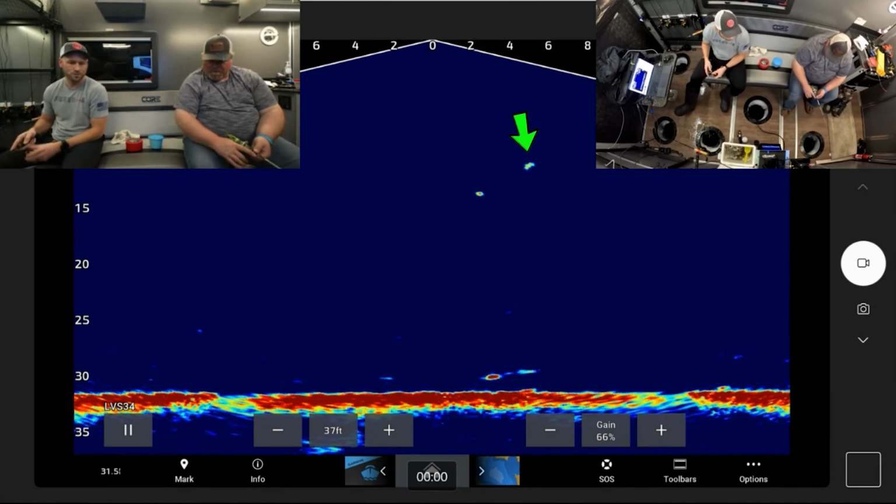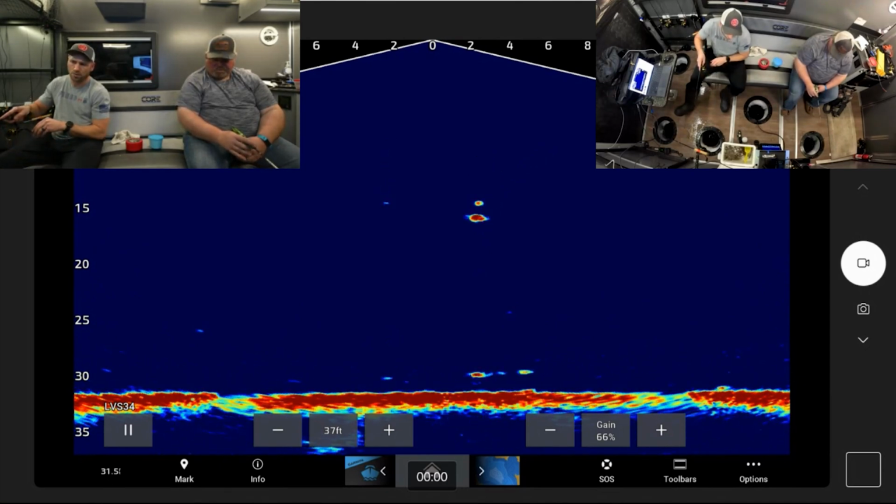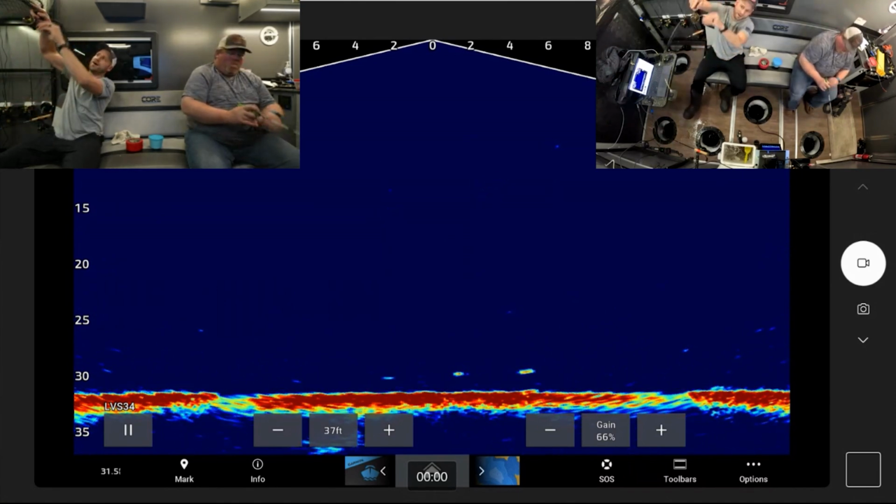Something's chasing you down. Oh, yeah, look at that. I'll let it. I'm pulling him back up. He's chasing. I don't know what it is, but he's chasing. Here we go. Jigging. There's your bite. He's got it. He doesn't have it. I think he has it in his mouth. Your line slack. Yep. Nice.